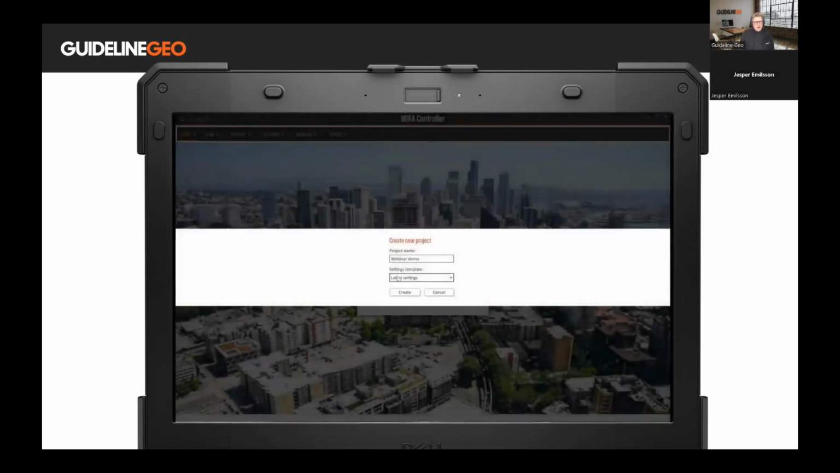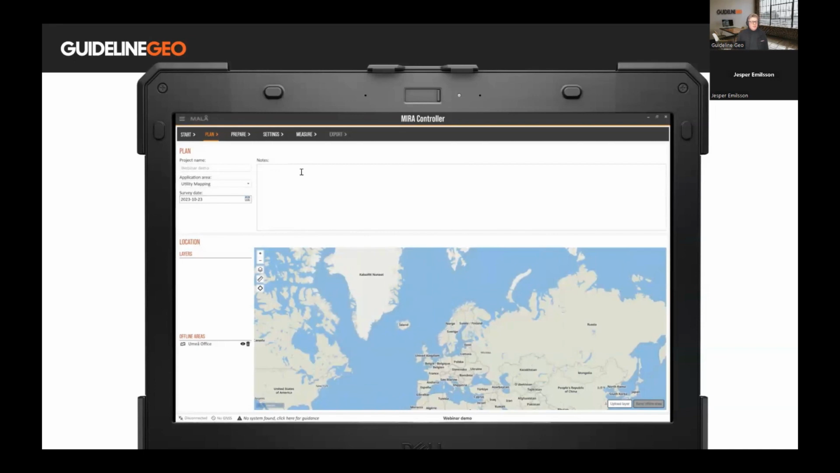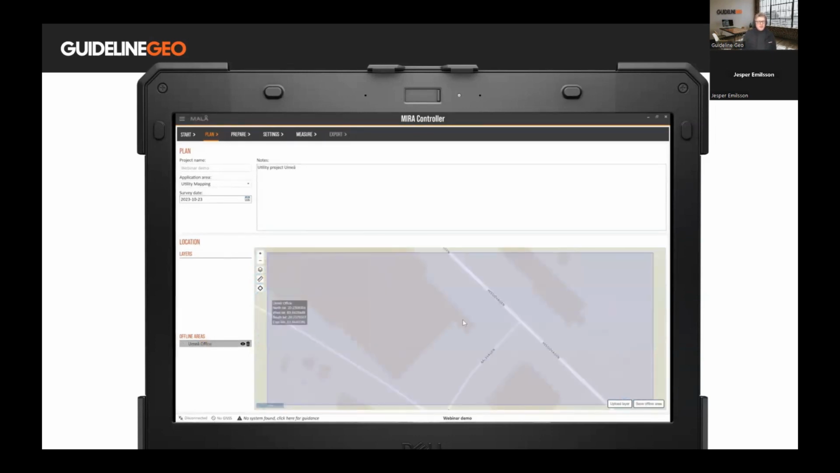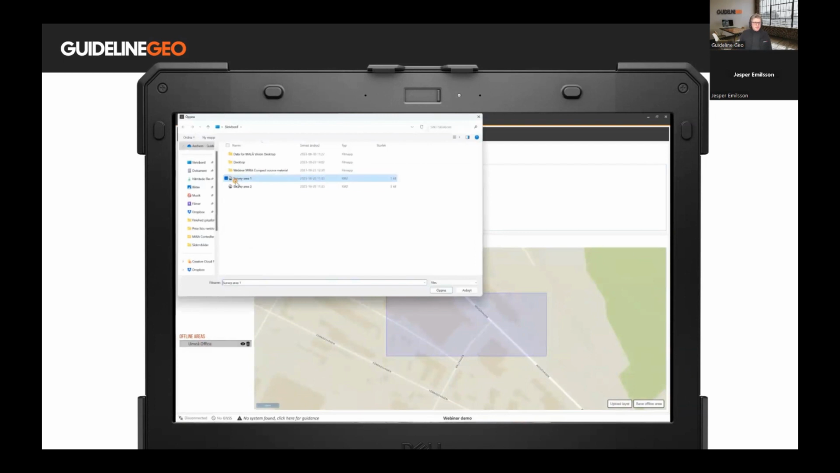So first, open up MIRA Controller at the desktop inside. You can select the name and the template to use for settings. You'll be brought into the plan view where you can add notes. You can define your application area and the survey date. You can also work with maps in different ways. You can download offline maps. If you're working in the field and you don't have an internet connection, you can download the maps.